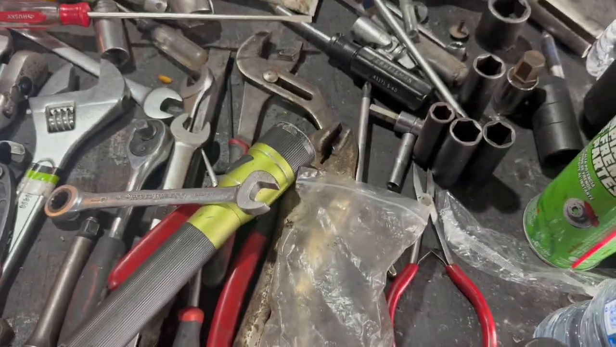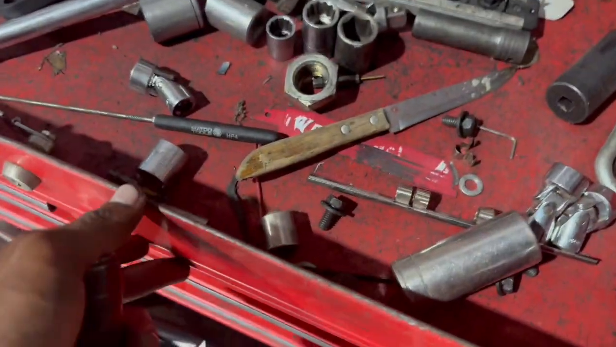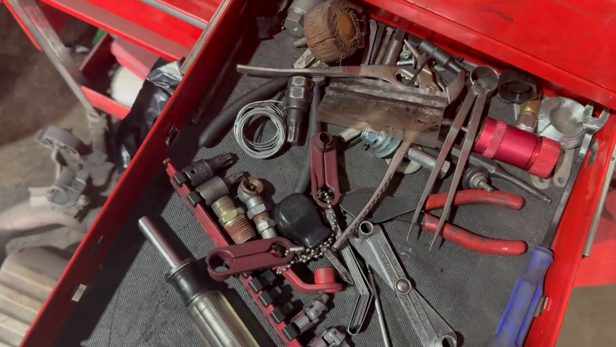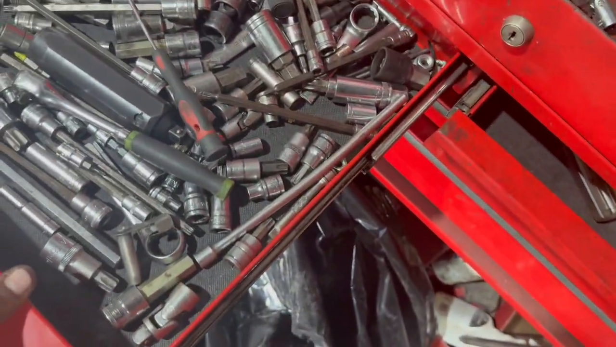But I don't think I'm gonna be able to tighten that side, I ain't gonna lie, because I cannot find that socket. If I can't find it, I ain't gonna tighten it. Ain't that how it goes? But I want to, though. I want to tighten it. But if I can't find it, I can't tighten it. It's supposed to be in here, though.